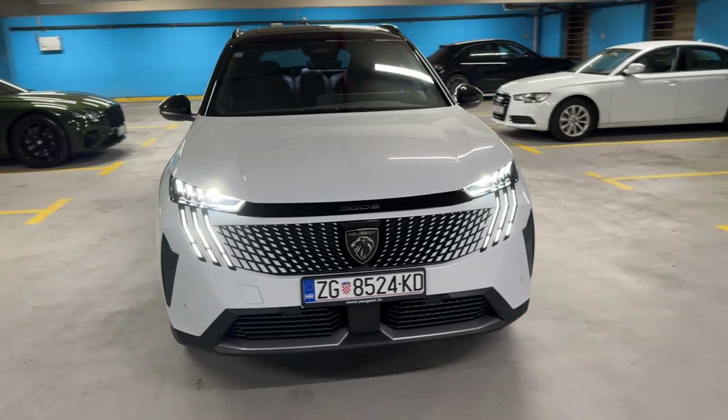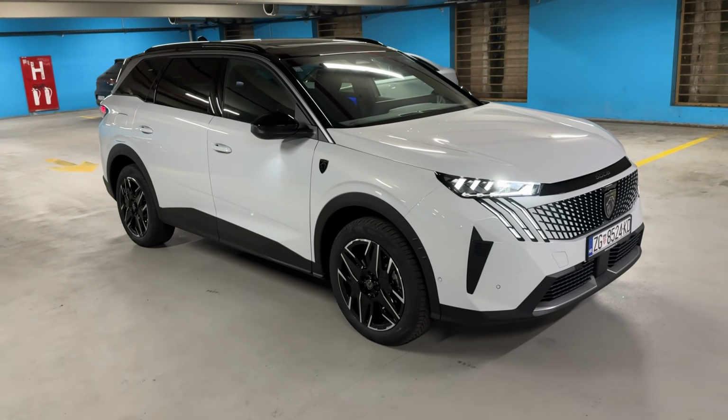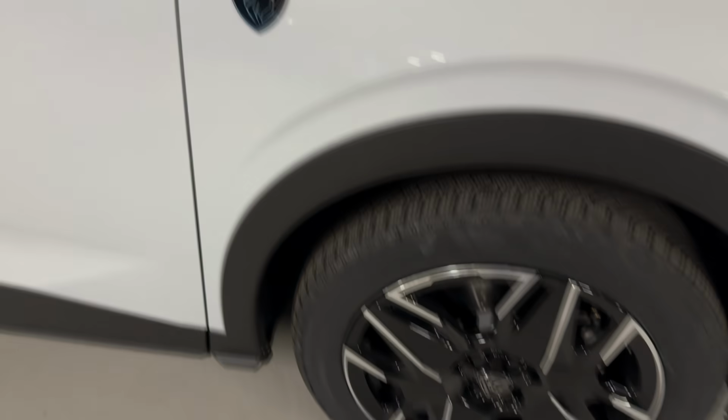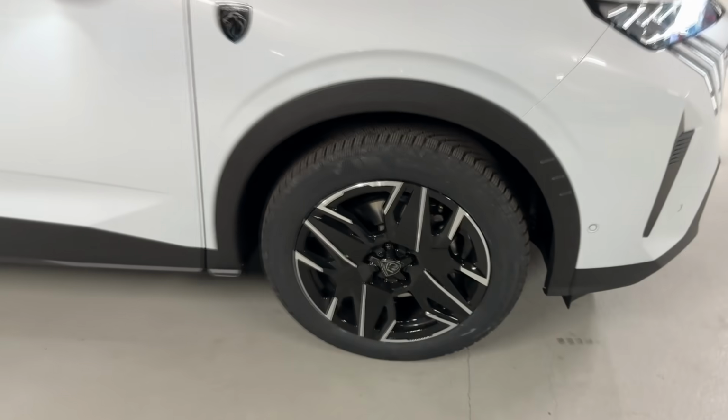So we have the GT trim. There are two trims available, Allure and GT, and this is the GT, so the top of the line trim. And now you see also the beautiful wheels, the Peugeot badge in here. And by the way, the wheels are the 19-inch ones.